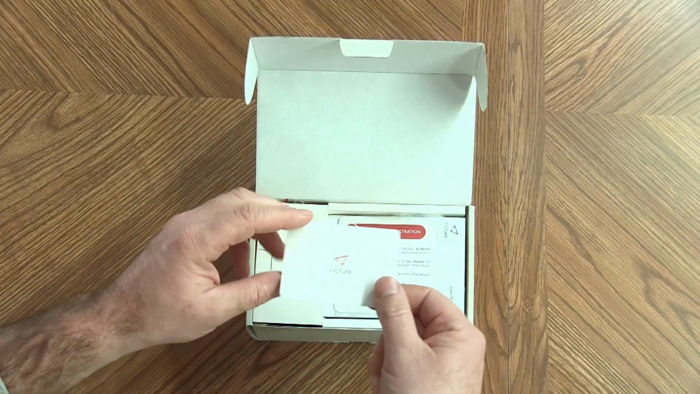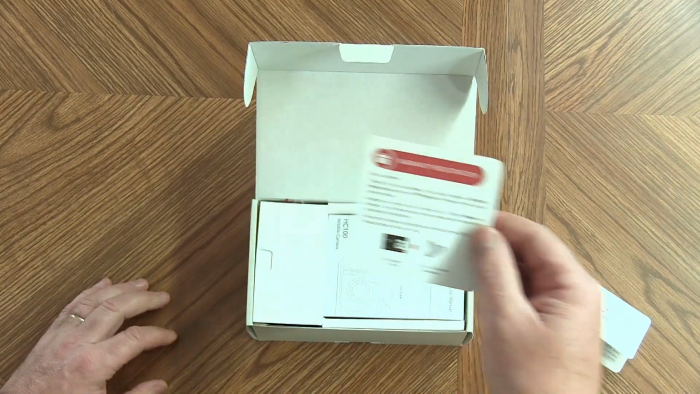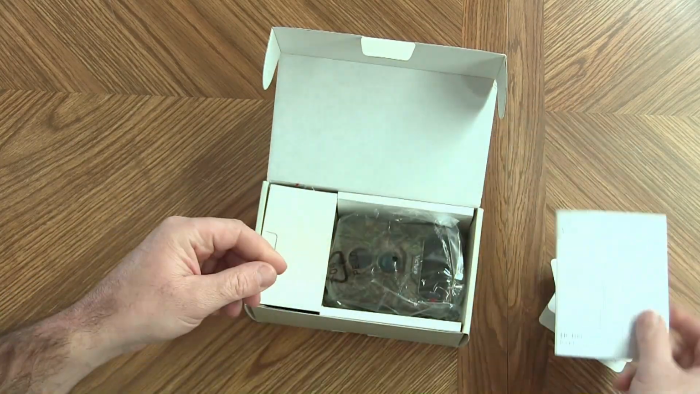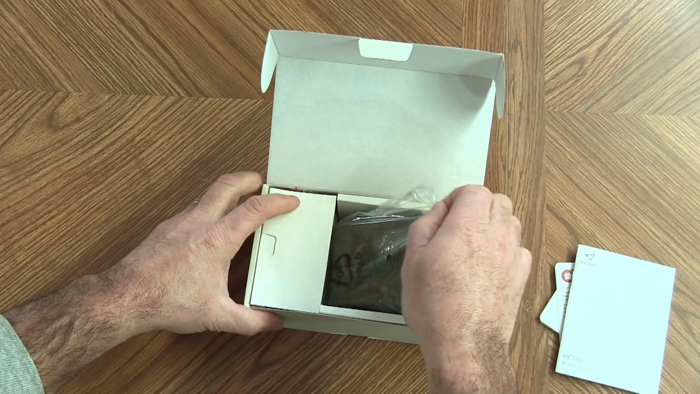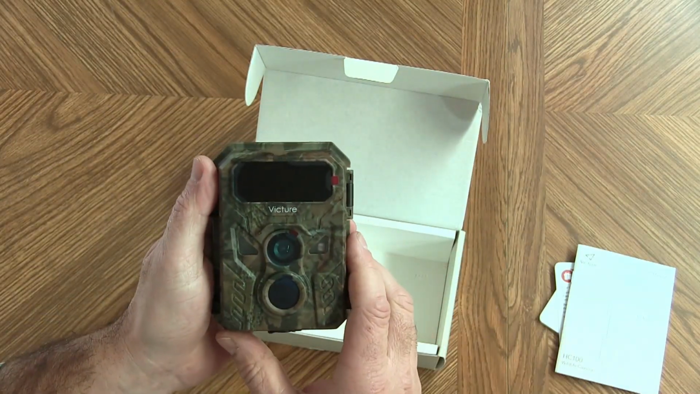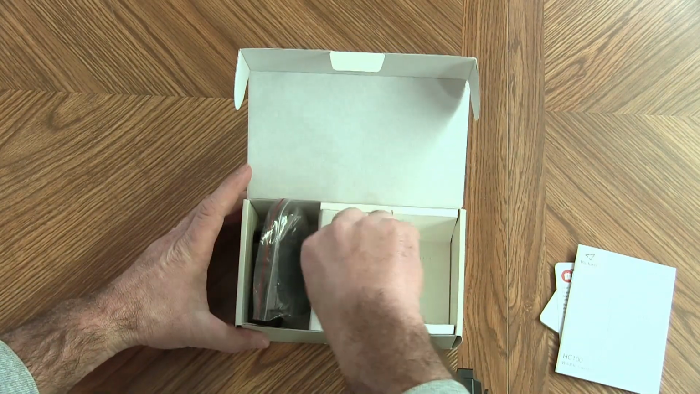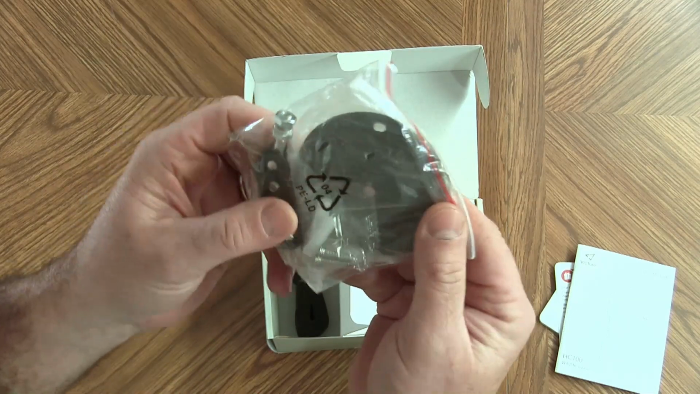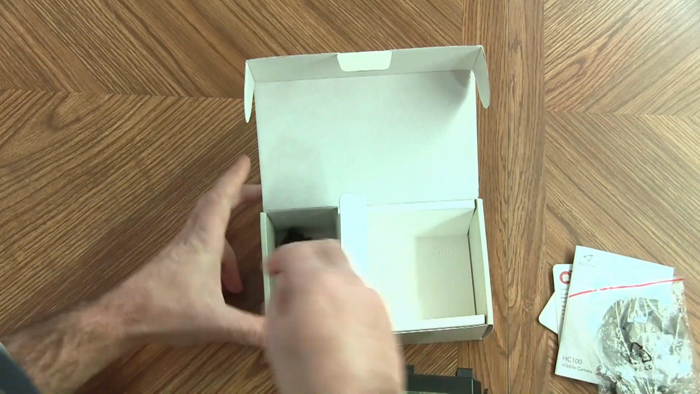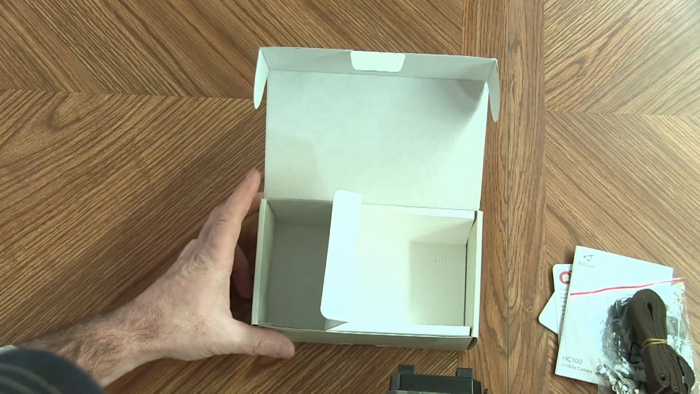Inside the box, we get a thank you from Victure. Here's a warranty registration card. Of course, we get a user's manual with it. And here's the actual trail camera. Also inside the box is an optional wall mount, some screws to mount it to a wall, and a tree strap that goes on the camera.